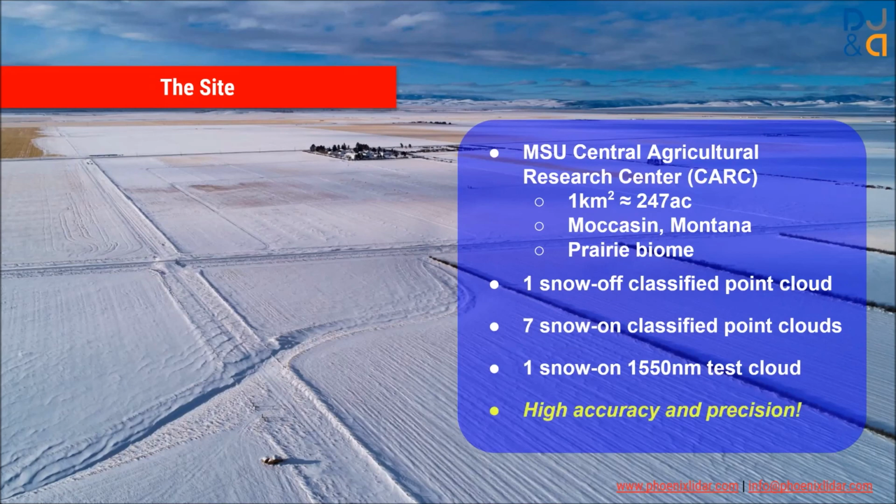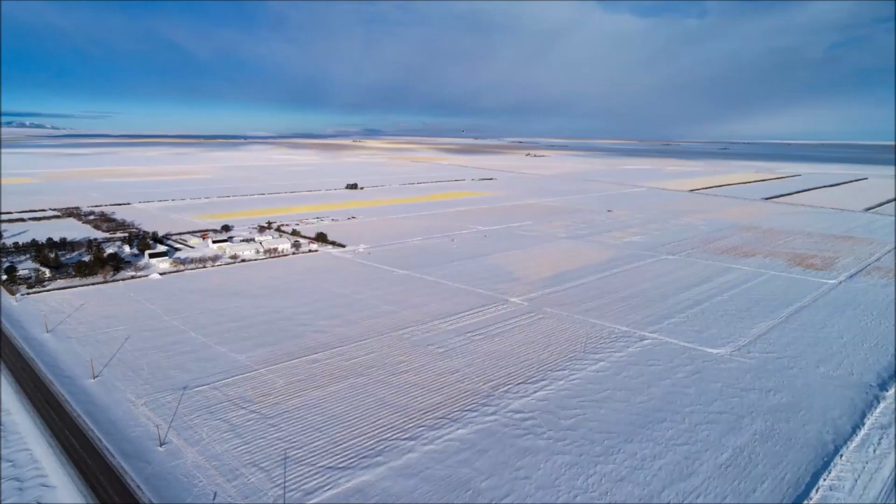Our collaborators at MSU and at NASA were very interested in our particular site because we could gather such higher data density using a drone, to make this as highly accurate and precise as we could. So I want to dive into some of the methods we developed for being able to do that. But this is just an overview of our site.